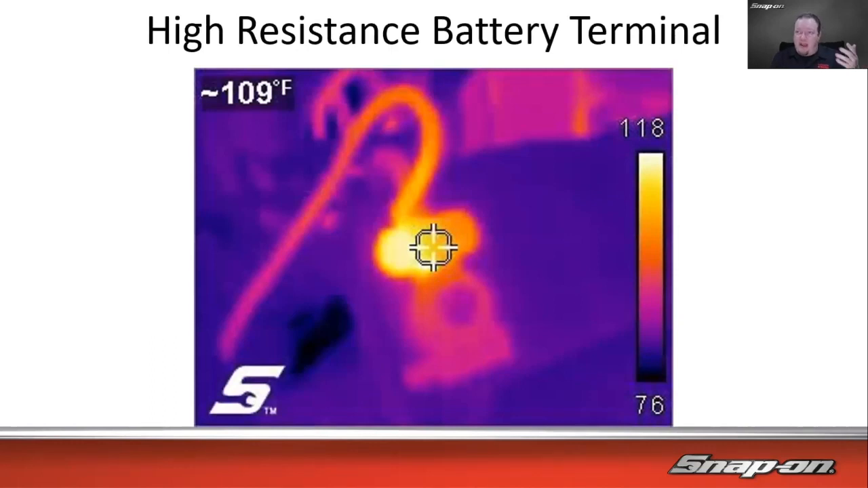So in this example, we have high resistance in a battery terminal. As you can see, you can make out on this picture that it is not necessarily a factory battery terminal. That is more of those aftermarket types with the two bolts that go down and clamp the wire in place. You can see that's rather warm, 109 degrees in the middle, 118 degrees at the hottest there. That's pretty warm considering it's like 75 degrees outside, ambient temperature. So that is resistance, and that resistance is giving us quite a bit of temperature, and that's how you're able to see these electrical problems.